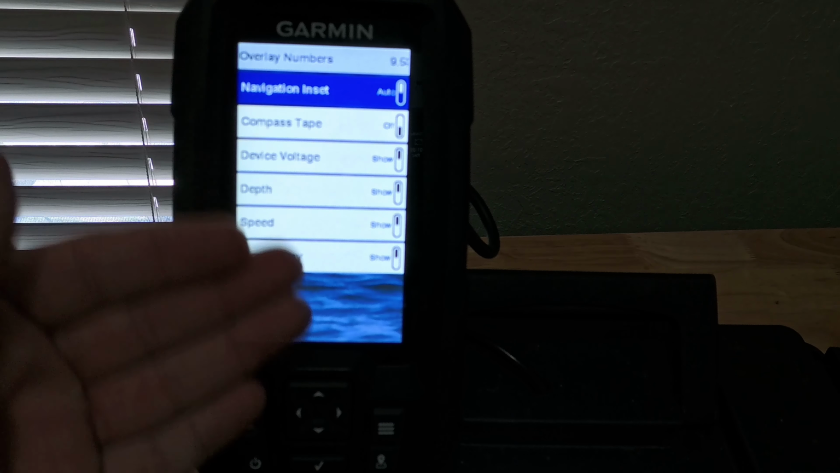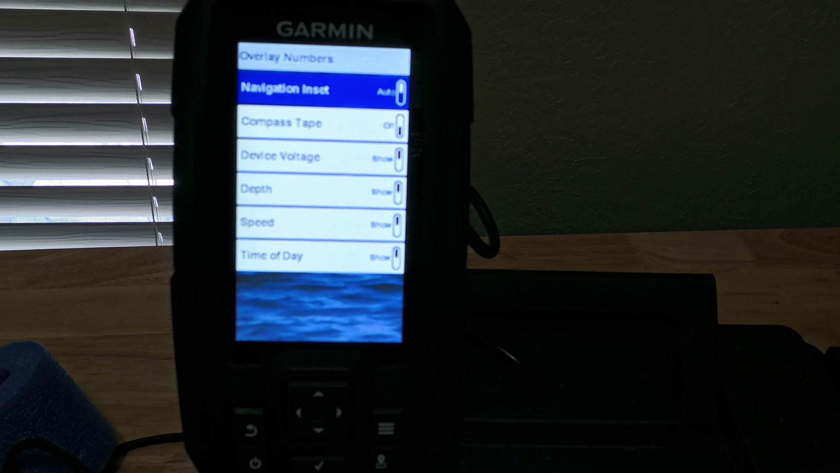On here, it'll tell you those overlay numbers that you can put on there. I have most of them on here. The compass I have off most of the time. Like I said, the fish I'm fishing for usually aren't that big, and I don't need to know which direction I'm going. Put the other transducer in, and it will give you the option to put the temperature as well.